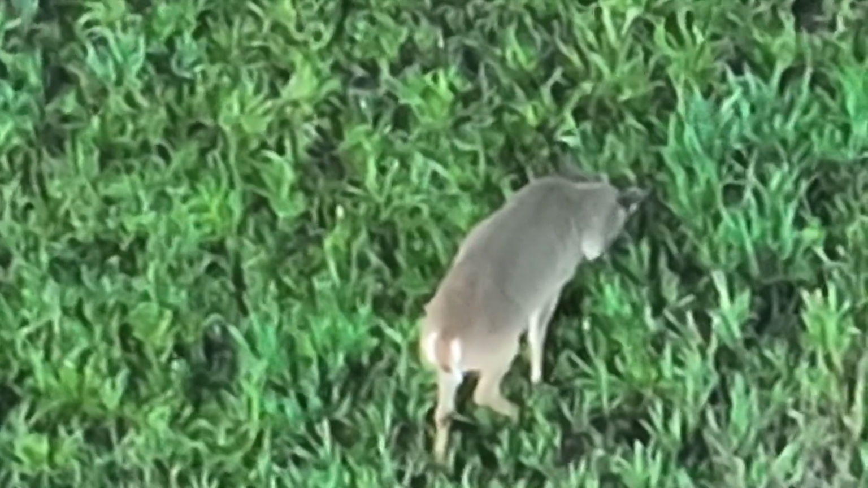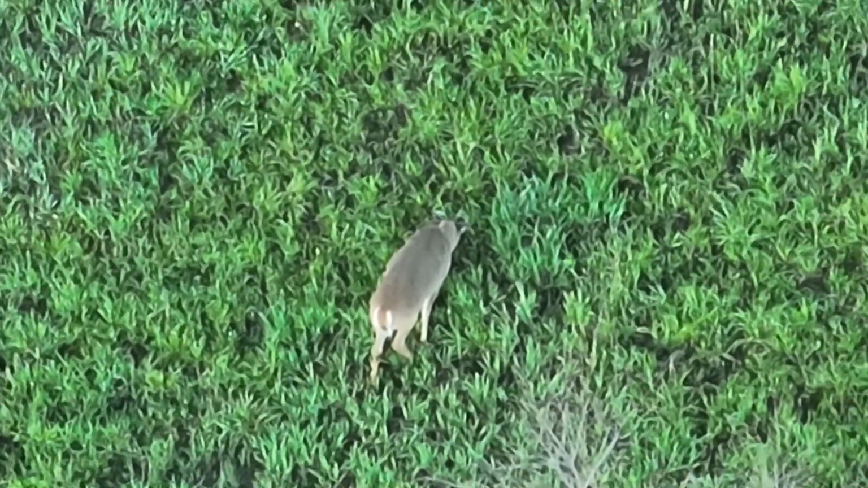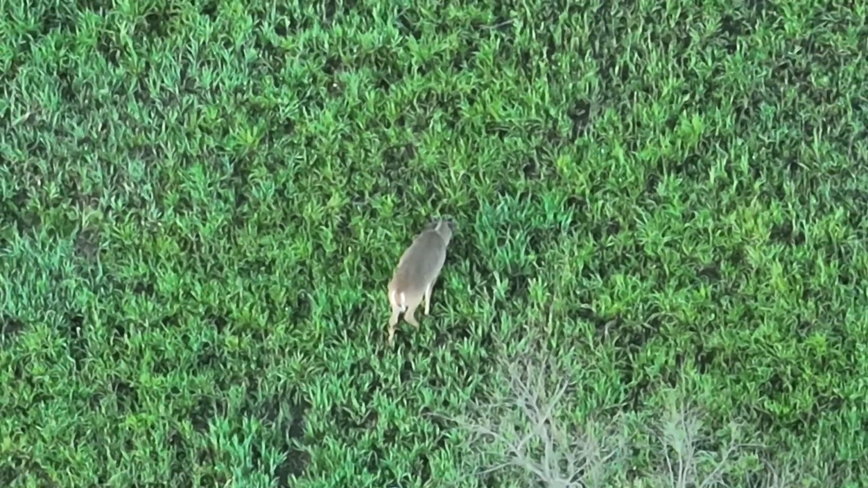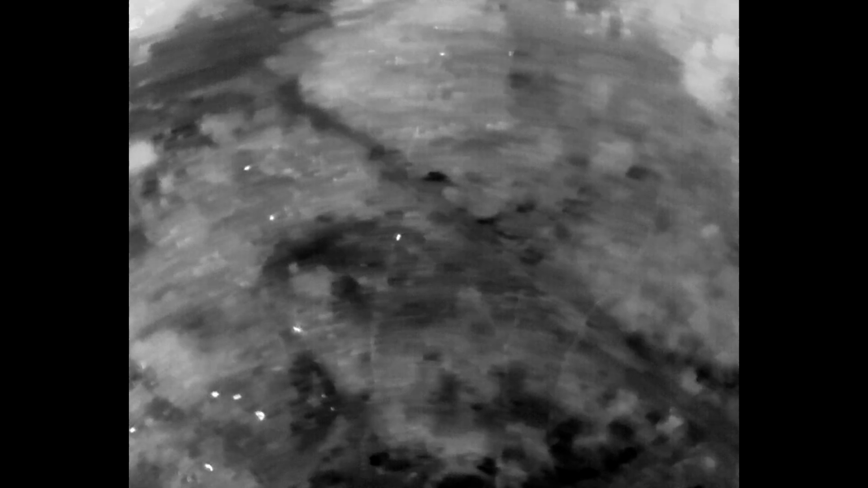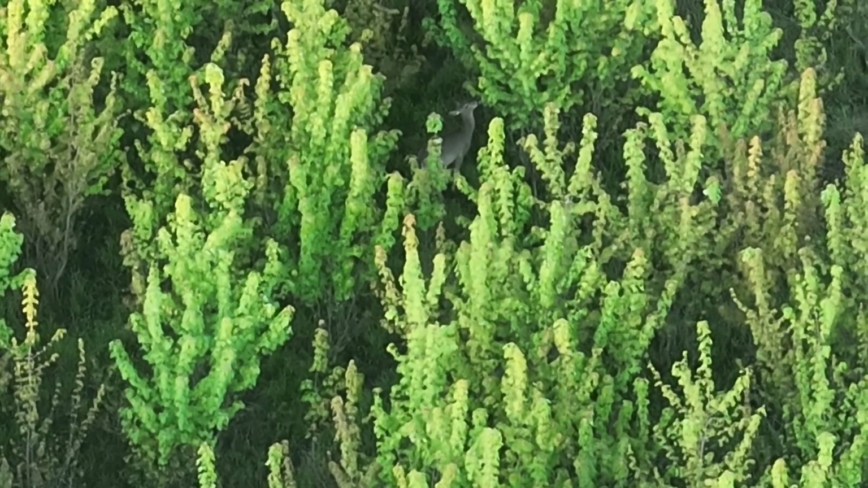It's going to be interesting to see how this group changes. I believe delivery of the fawns is going to be close. This is a very healthy deer here. It's right on that trail like I've talked a lot about before. But there's just a lot of deer in a very small area. This is less than 160 acres.